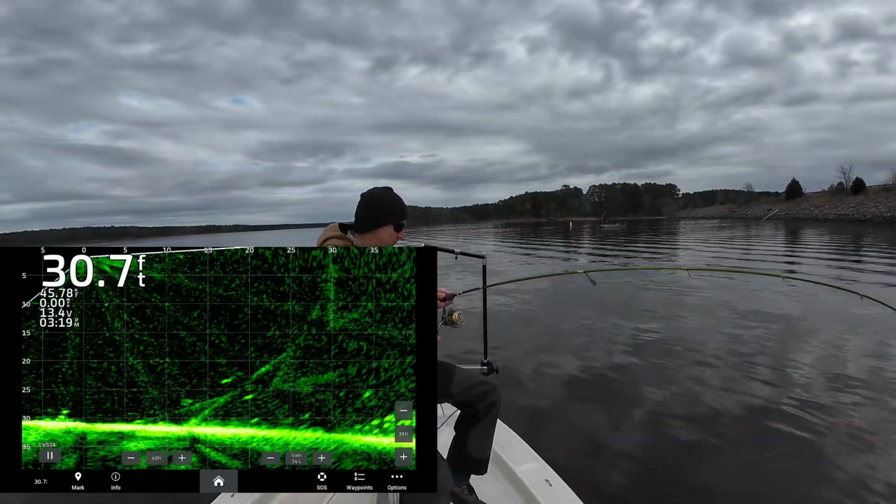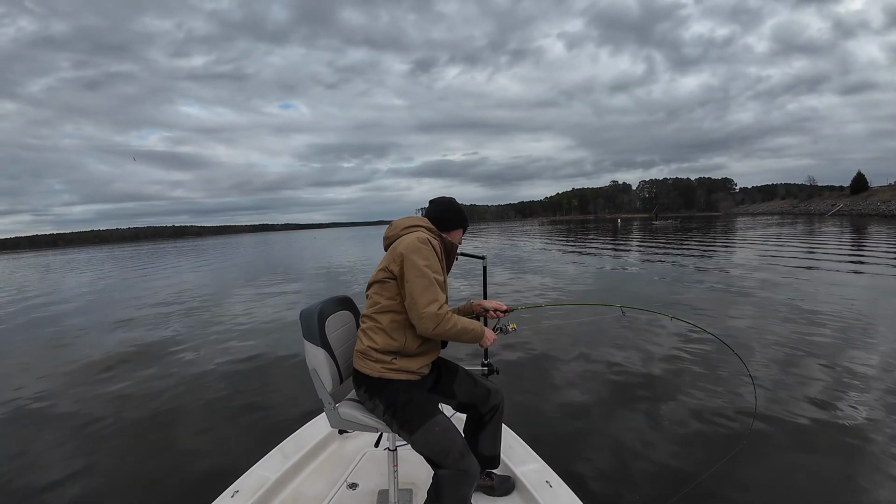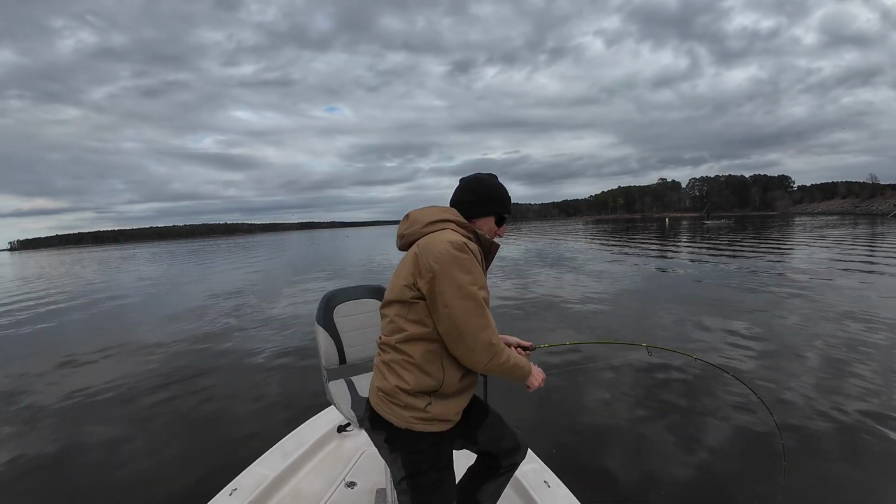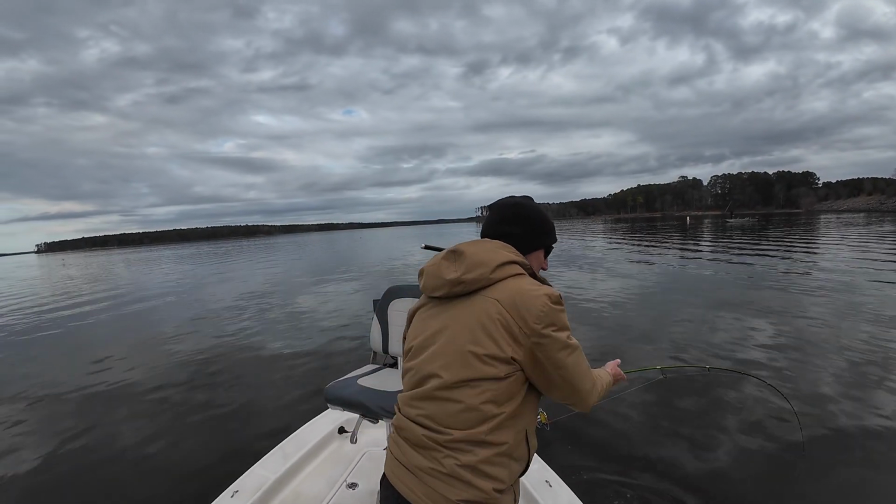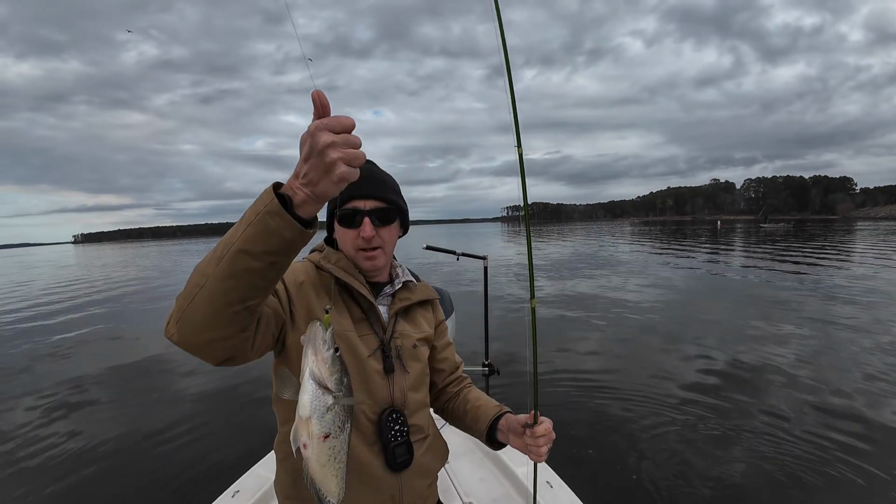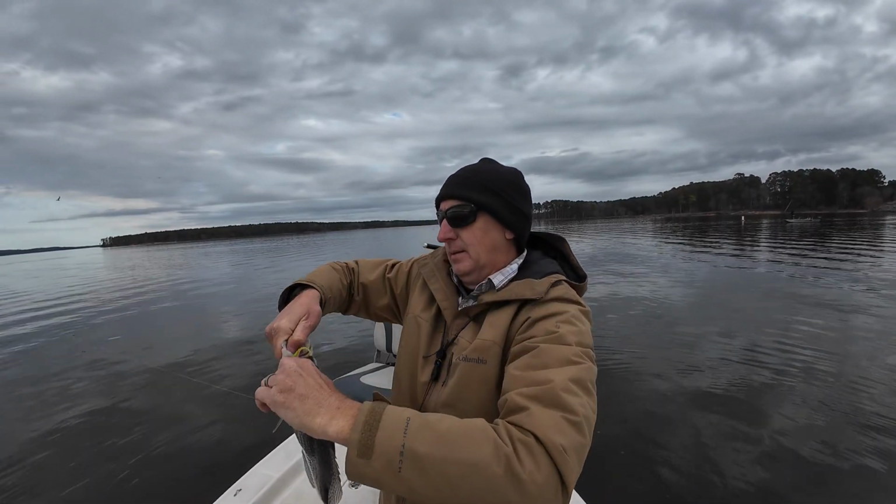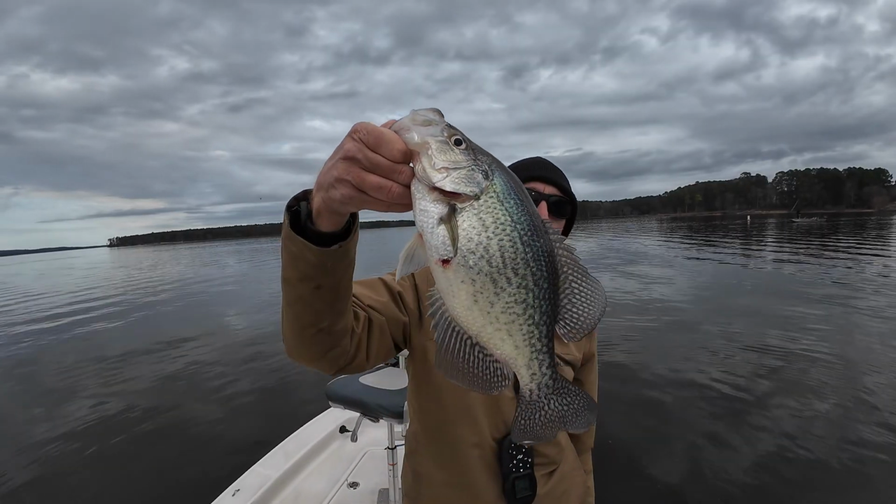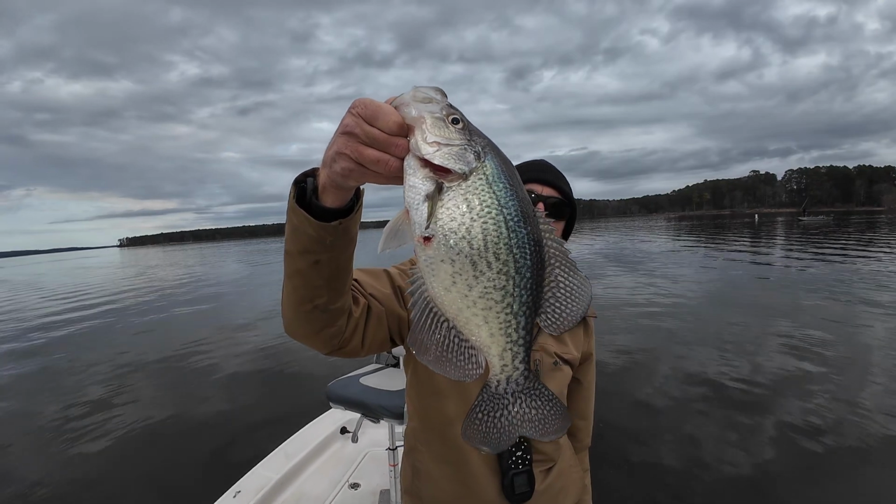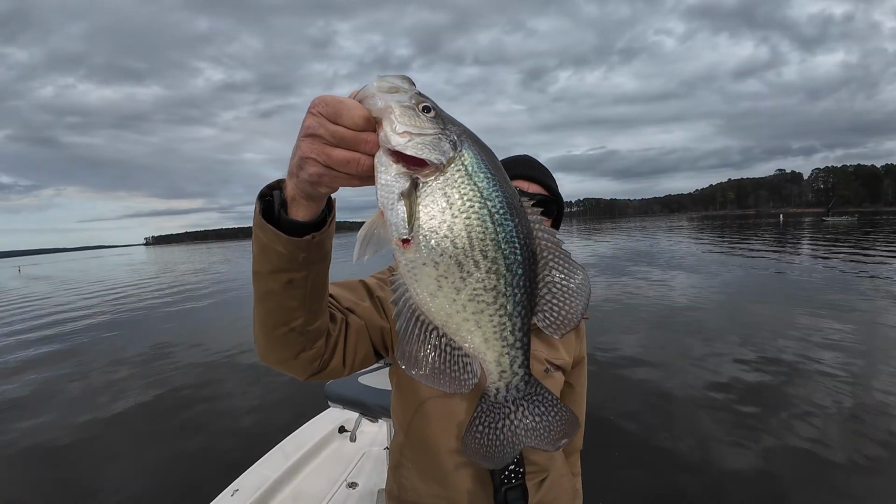This feels like a good one. Oh yeah. Super tank. That is a super tank, y'all. Look at that. Now that is a nicey. Well, he popped that thing as soon as he saw it. That's what you like to see, aggressive.